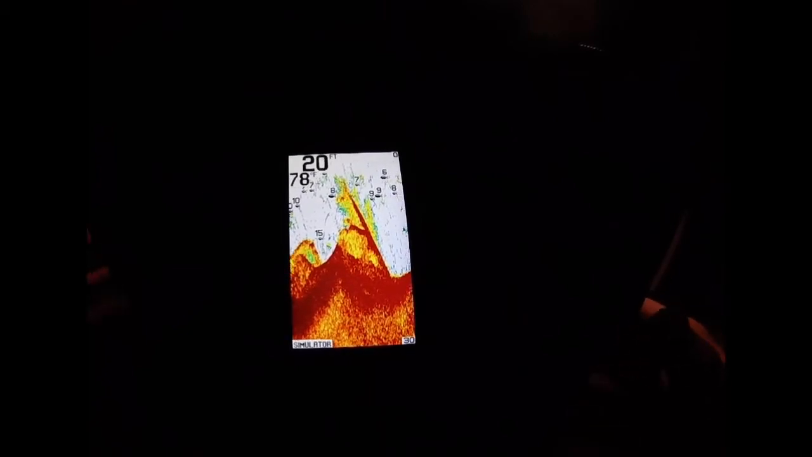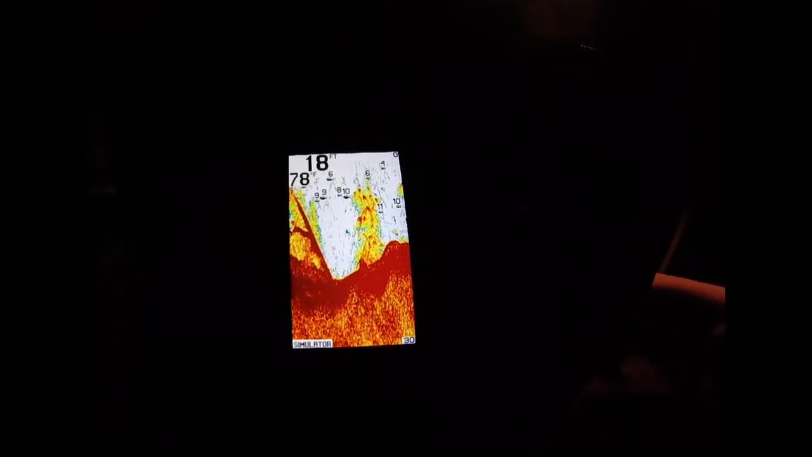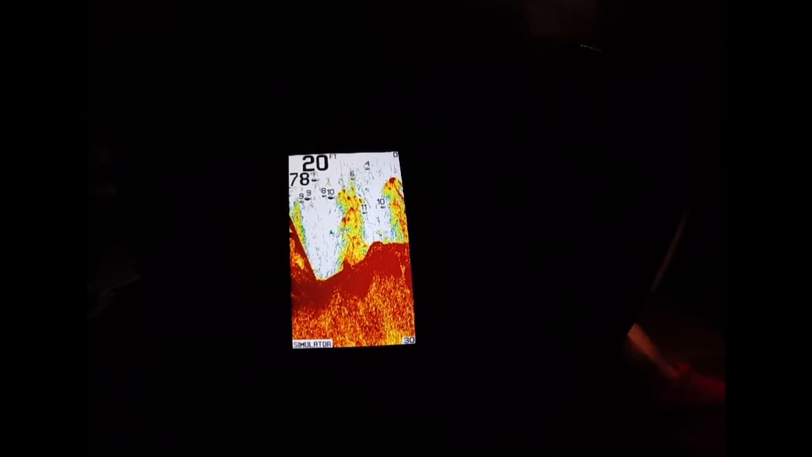So you might be wondering, what are the numbers above the fish? So the numbers above the fish are how deep they are. So say we're in 20 feet, the 10 would mean it's in 10 feet. Now, the bigger the fish, obviously it means it's bigger, and the smaller it means smaller. So if it's darker, that also means it could be bigger too.